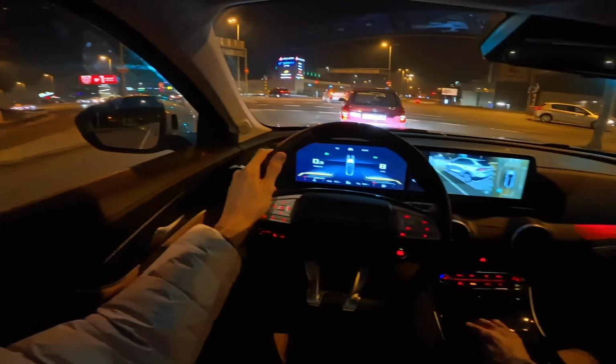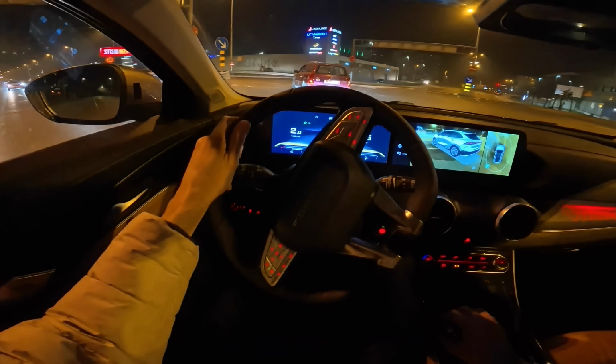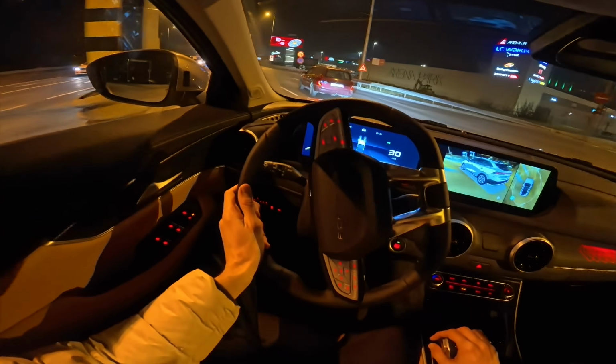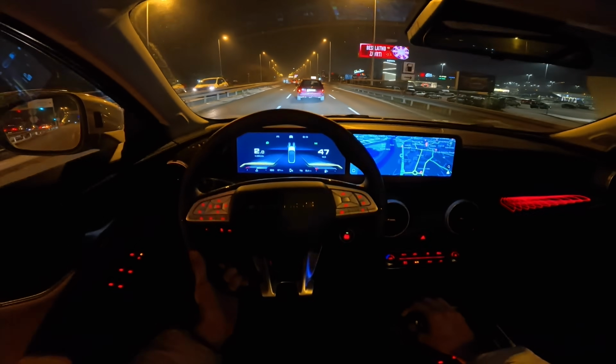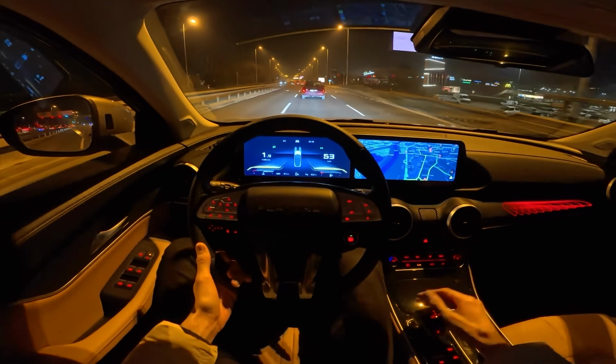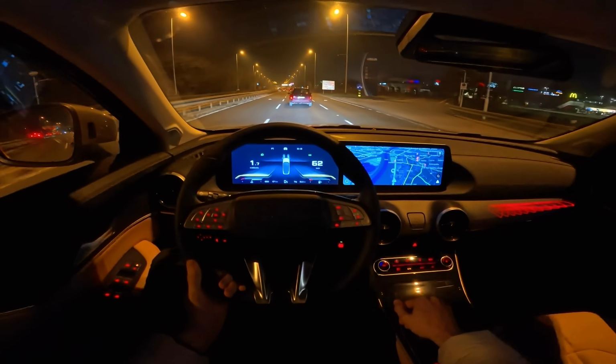Oh, I'm just not used to this in my reviews. So much traffic. It's around 10 o'clock. I usually come out at midnight. Less traffic, less people, less busy, and safer for me to drive at night as well.